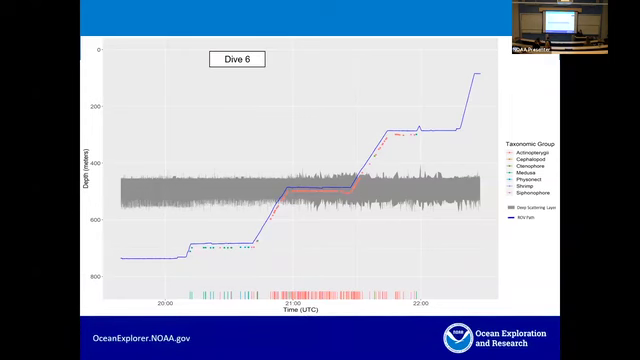So they actually plotted the ROV path, that's the blue line. You can see the ROV moving up through the water column at the end of a dive in a stepped fashion. And they looked at the ROV video data and identified the taxonomic groups of each of the organisms that was seen in the video data, and then overlaid that over the EK deep scattering layer.